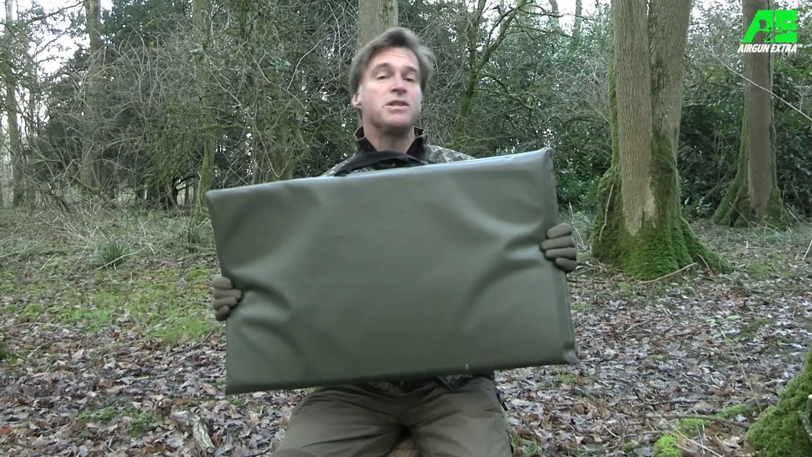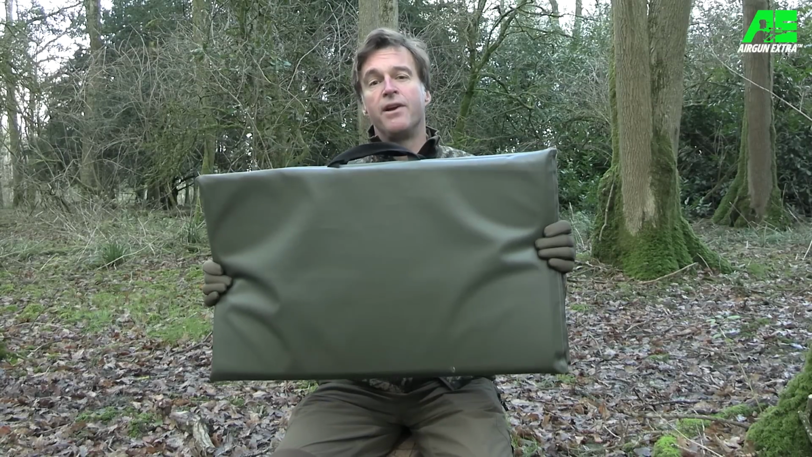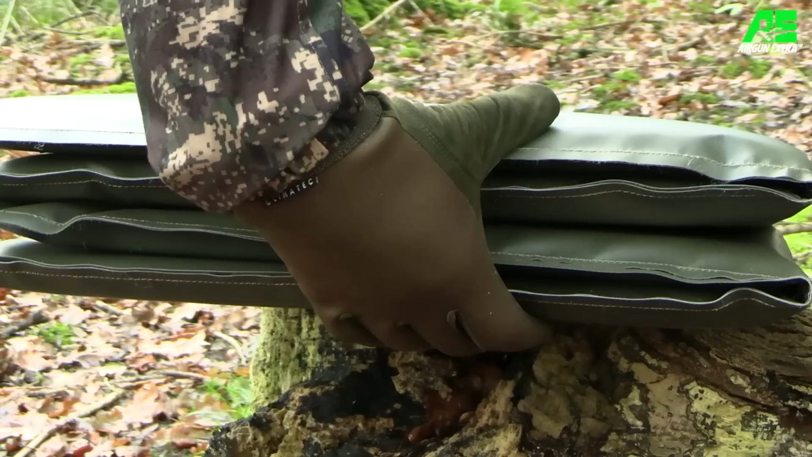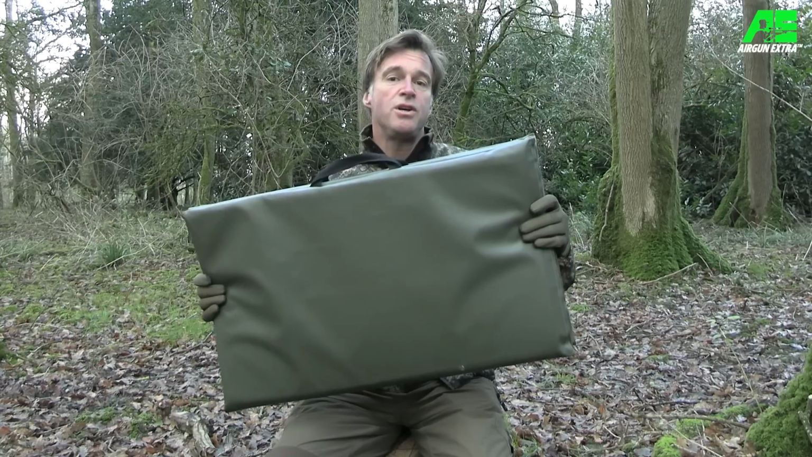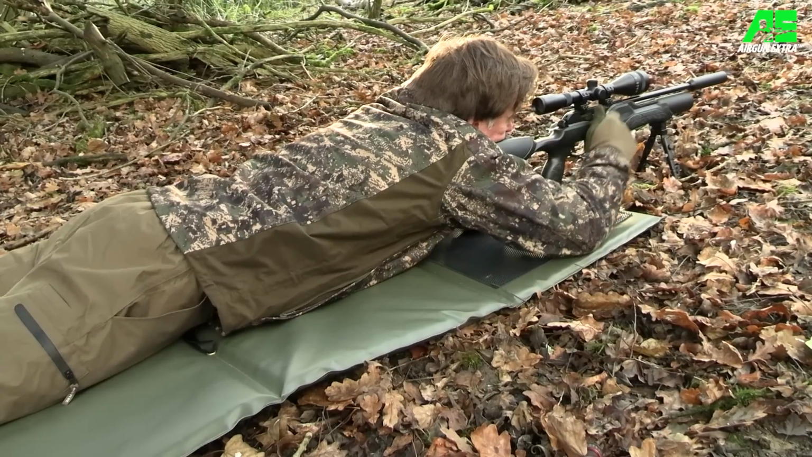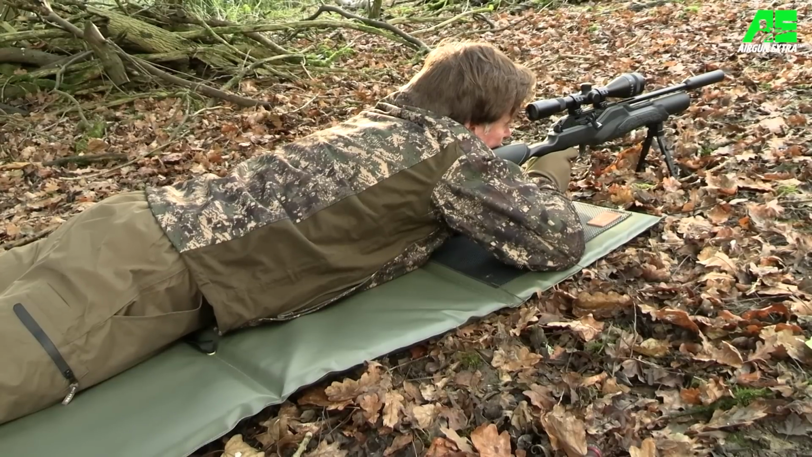So the purpose of a shooting mat is to create a dry, comfortable barrier between you and the ground. And this particular mat is very comfortable because of its thick, padded cushioning. So whether you are a hunter or a target shooter, it'll keep you dry and clean when taking prone shots, whatever state the ground's in.